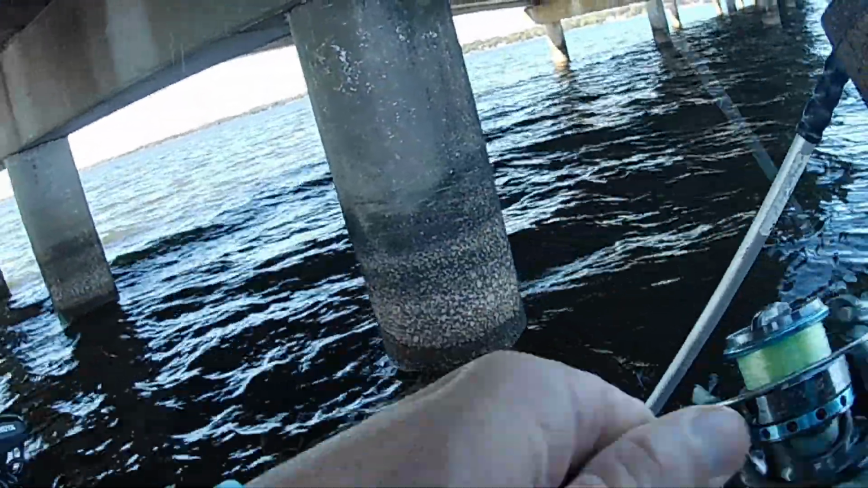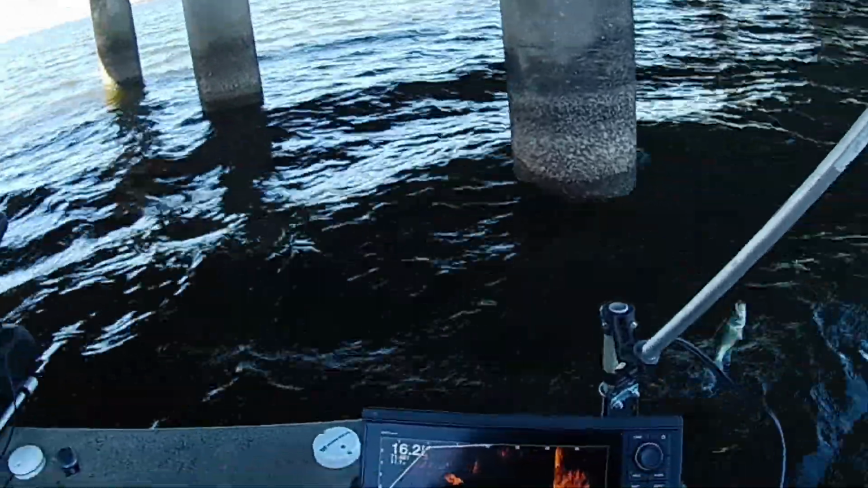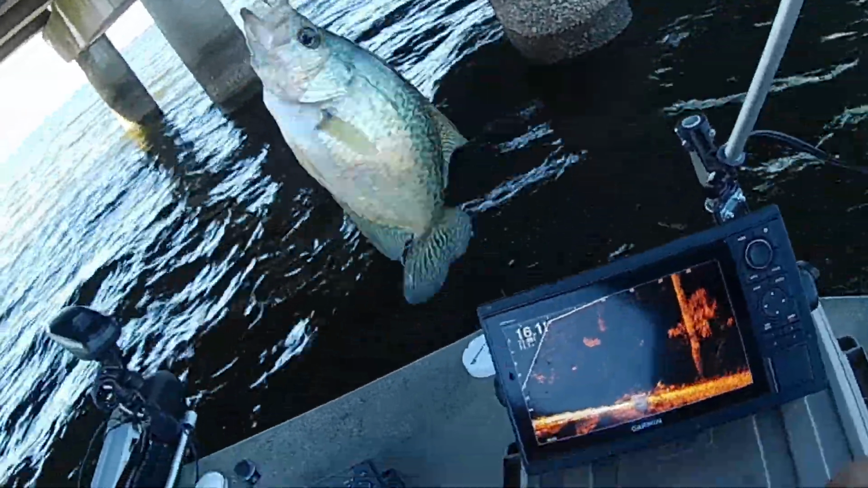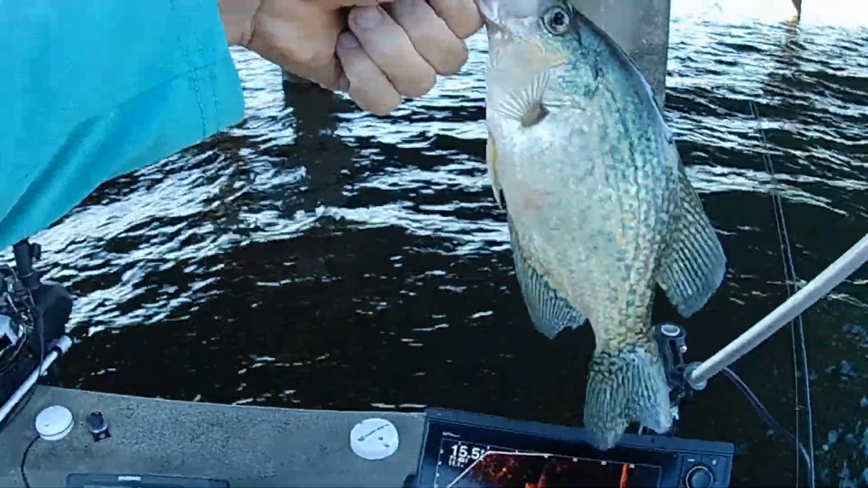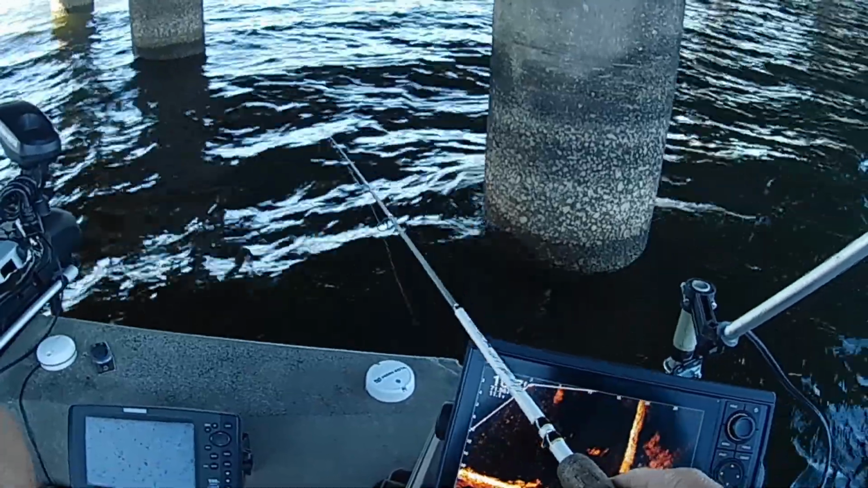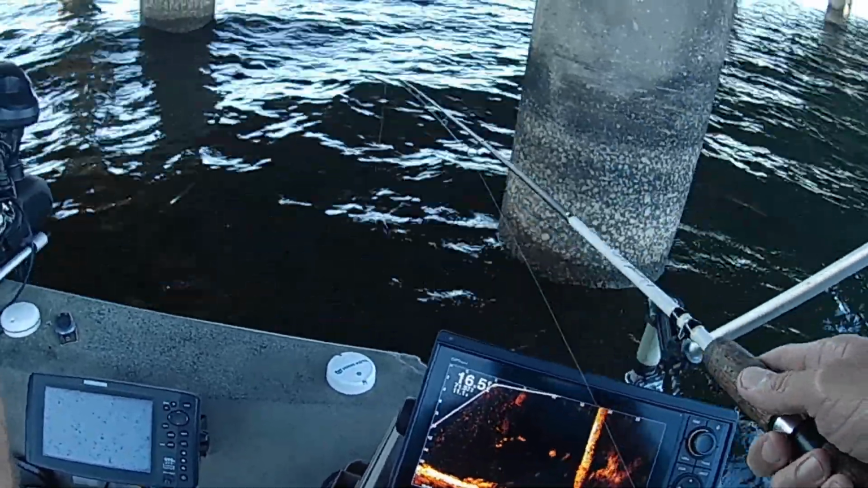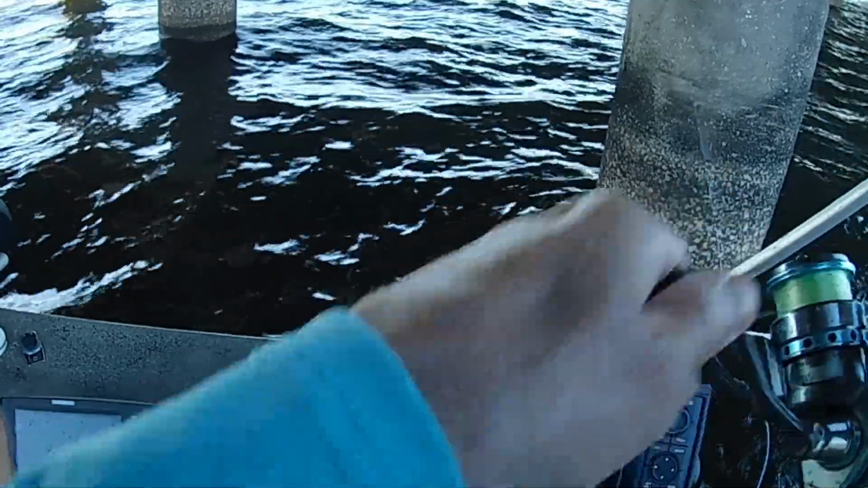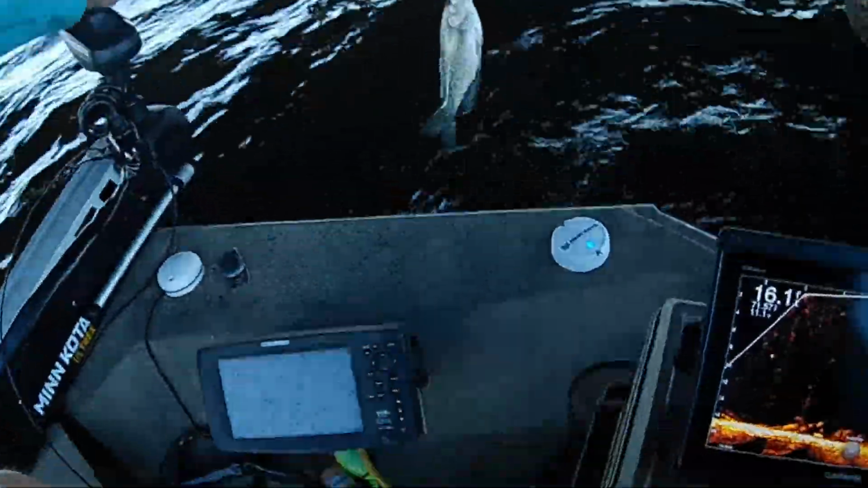There he is. There he is. Oh, I hit the bridge. Oh, woo. Another good one. Come here to me. Another keeper. Daggone it. I got him. I got him. Come here, you. Hey, another good keeper.